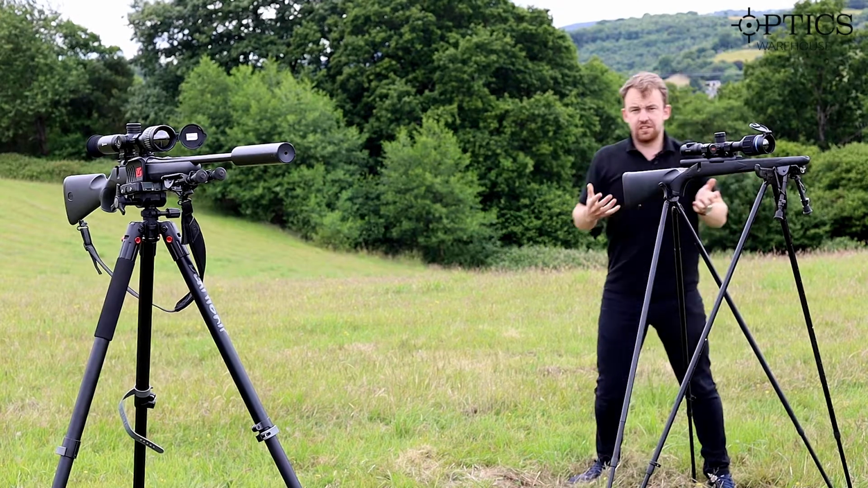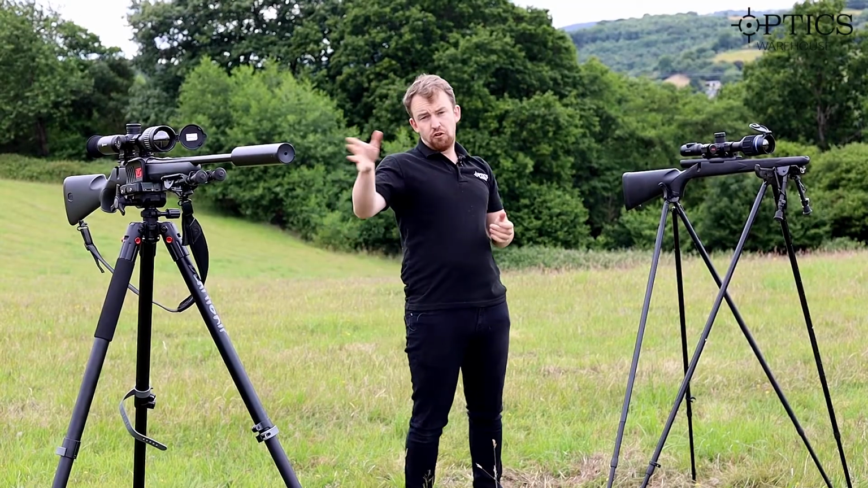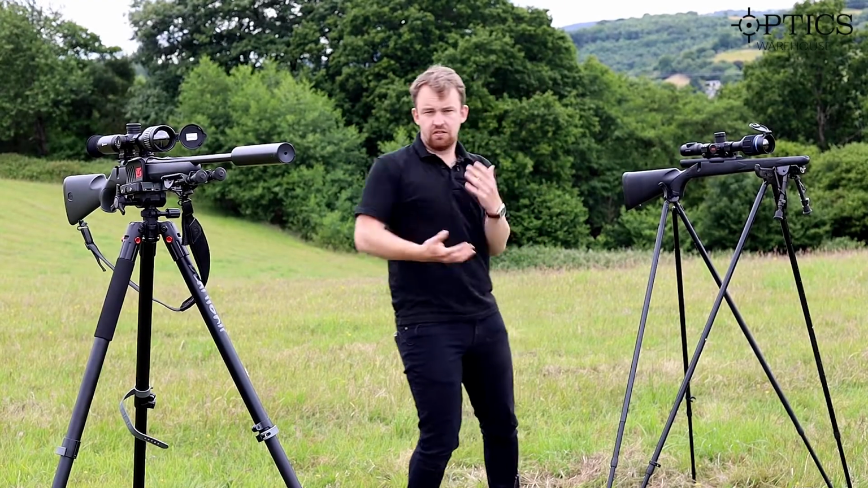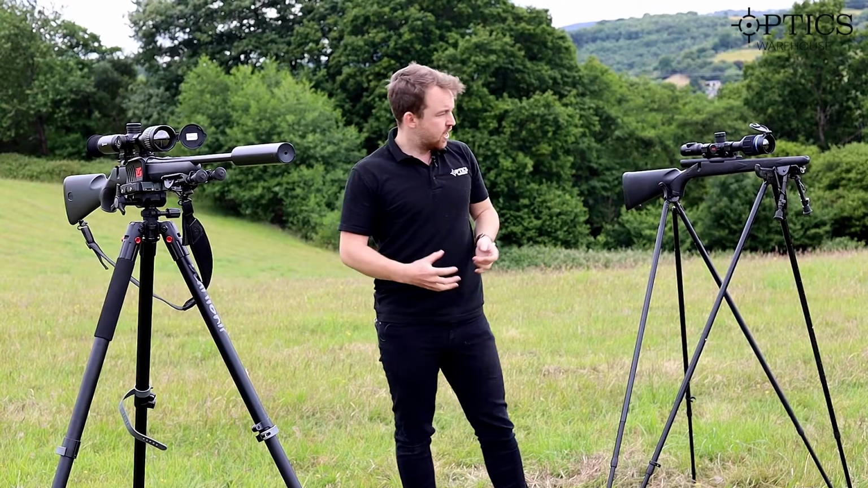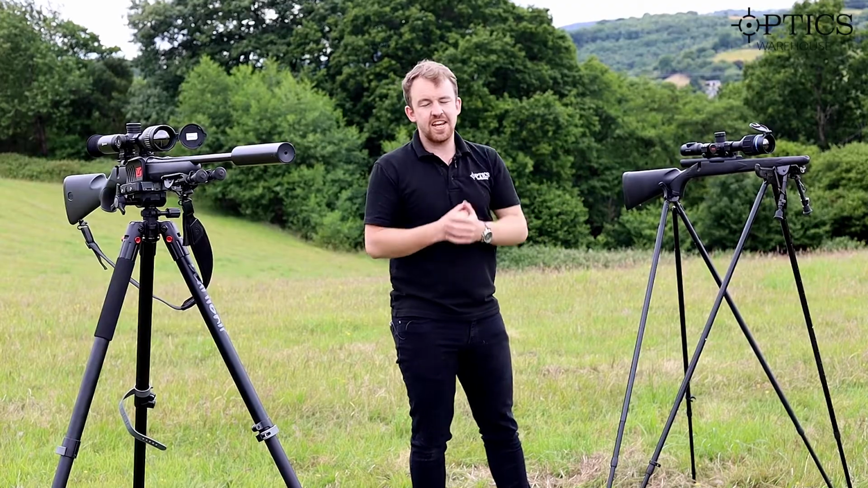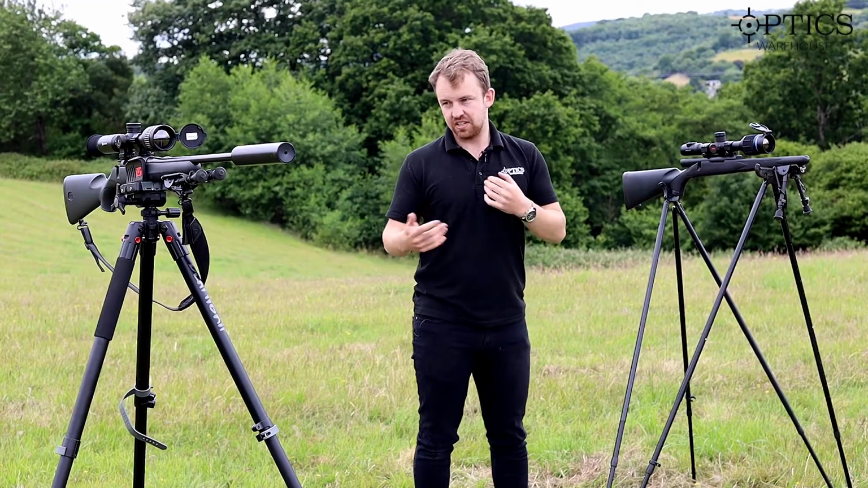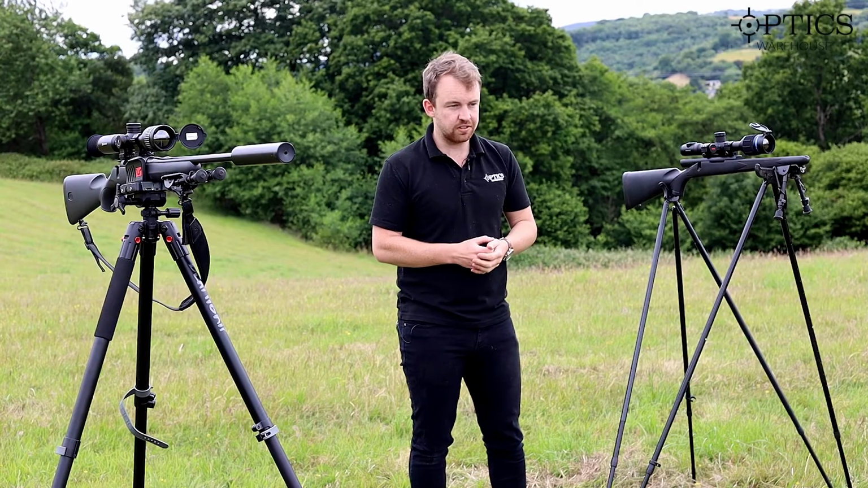Now, with both units, of course, you have got a good range of colour palettes. You've only got 4 colour palettes on the HIK, whereas on the Thermion, you've got a considerable amount more. So you can go through your white hot, your black hot, your ultraviolet, all that sort of stuff. There are more options on the Pulsar than there are on the HIK, but of course, at the end of the day, once you find a colour palette, that's it. You're not really going to change, are you? Let's be honest, 99% of the time, it's either white hot or black hot, so you don't really see too many other palettes on there.